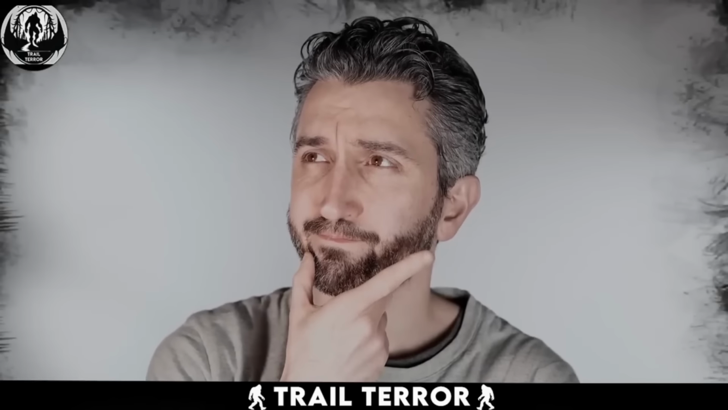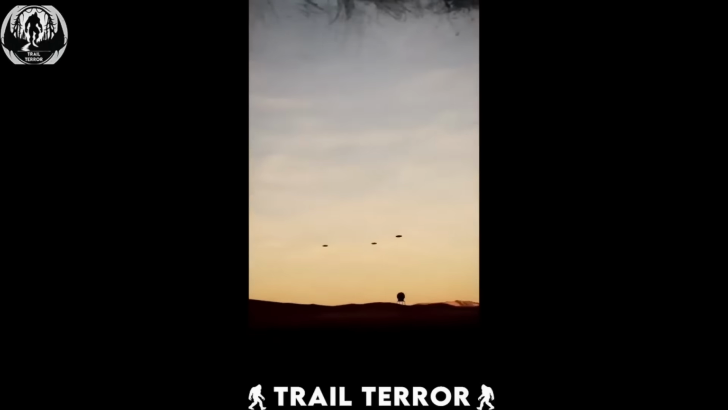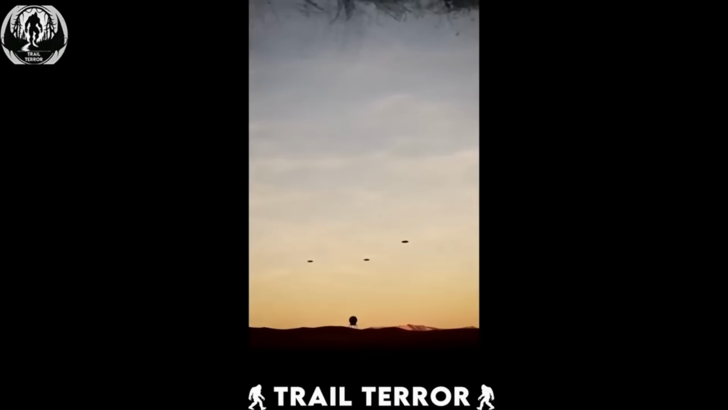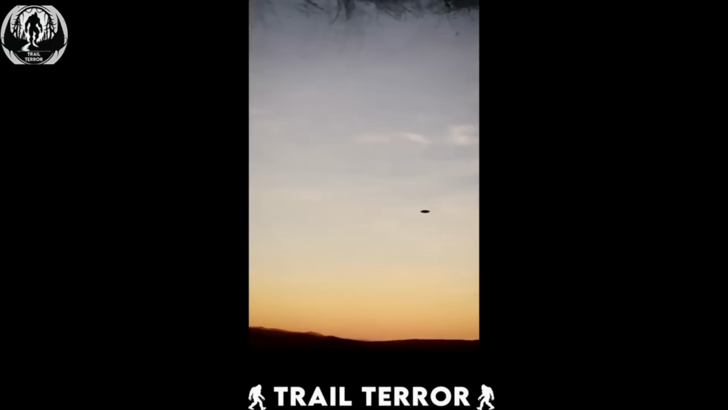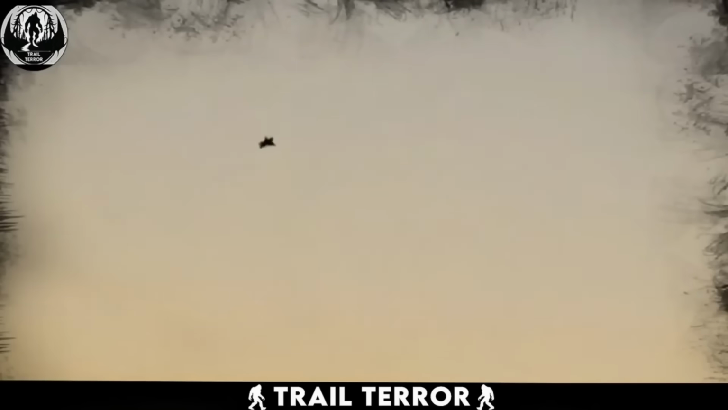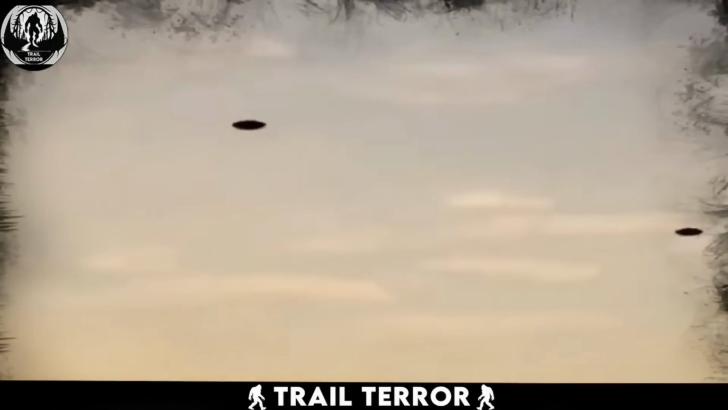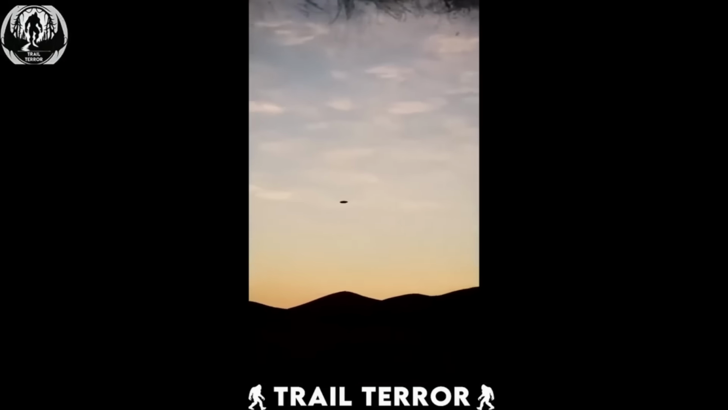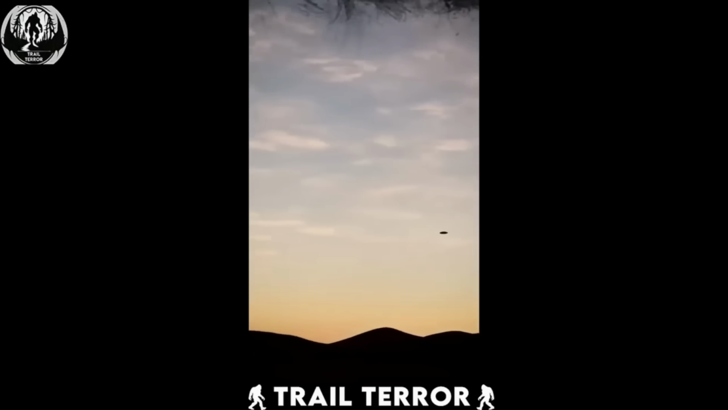Prepare to question everything. Yes, those are 3 flying saucers. Dismissing it as fake is easy, but this footage feels different. The way they hover, not precisely flying. And watch those jets. There's something eerily natural about how the saucers move. Just look at the contrast with those military aircraft. It's striking. This seems so realistic. It's incredibly hard to believe it's a hoax.